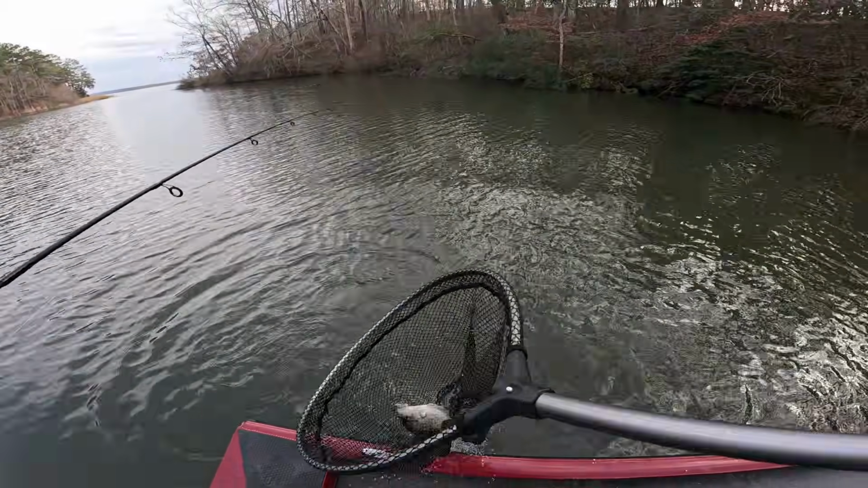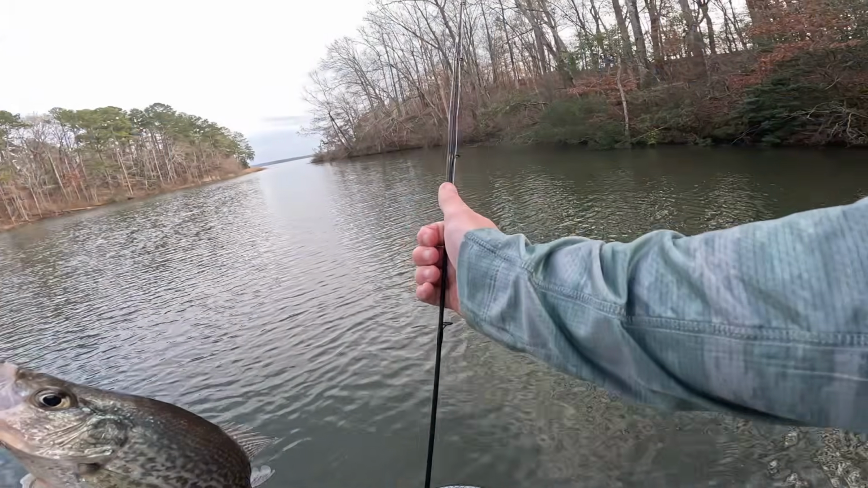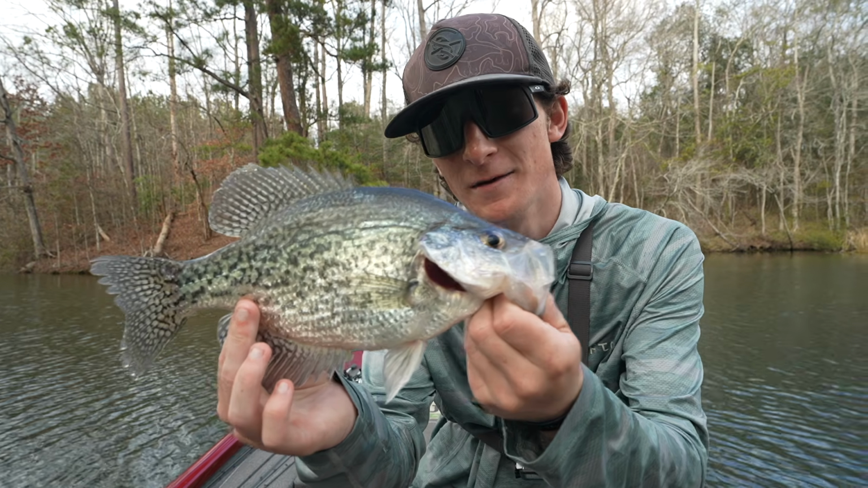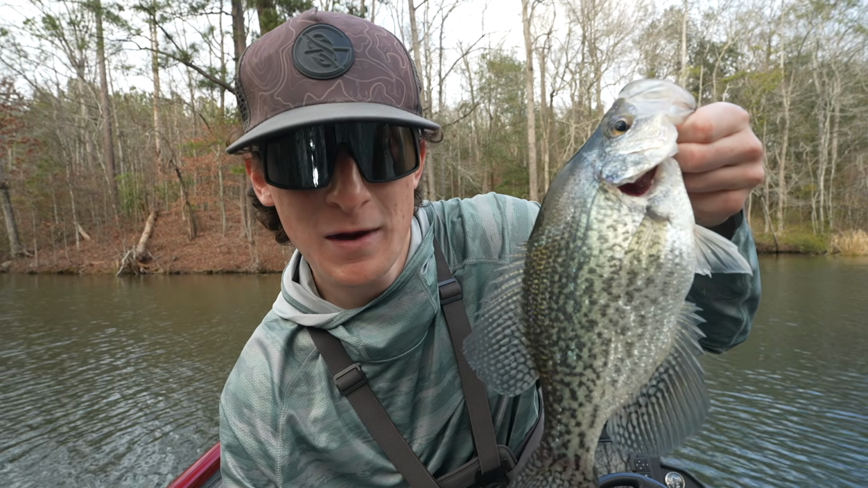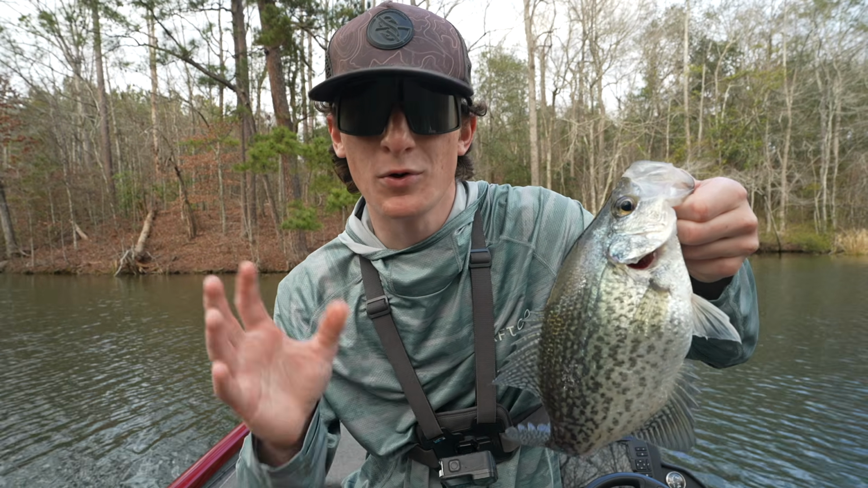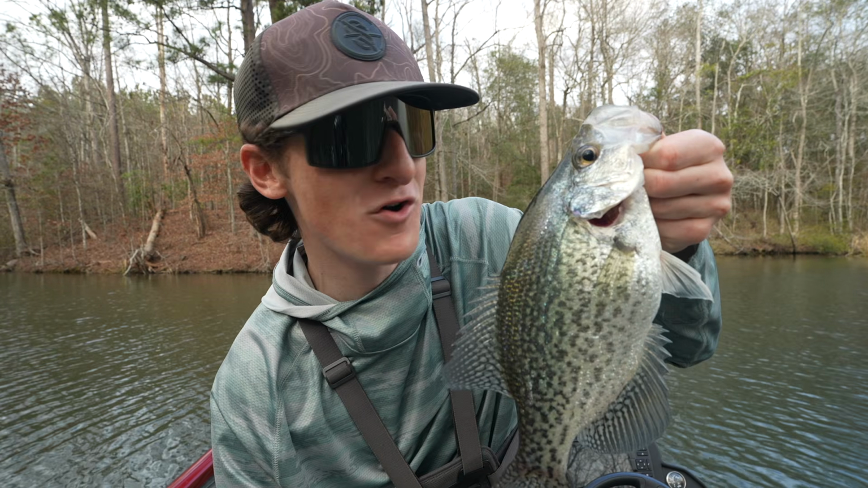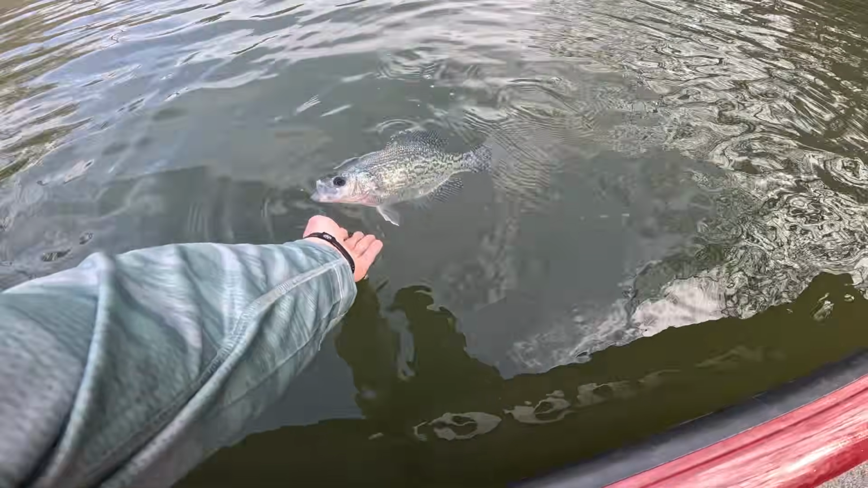Oh my God. Just following the school around, and there's just fish after fish. They can't resist the little paddle tail. We're in Slab City. I don't know what else to say. Look at this guy. Beautiful crappie. And let me tell you guys, you may be like, there's no way that's fun if you've never caught these fish or just prefer a different species. But these guys actually are fighting extremely hard today, and they are smoking the little swim bait. Beautiful fish. Thanks, bud.